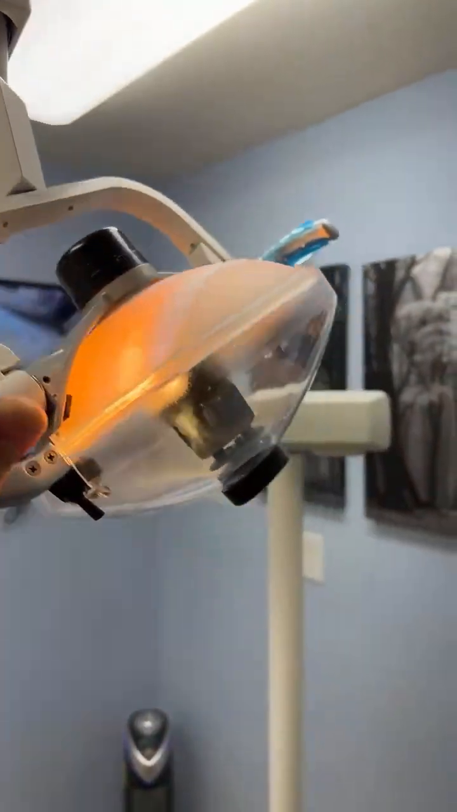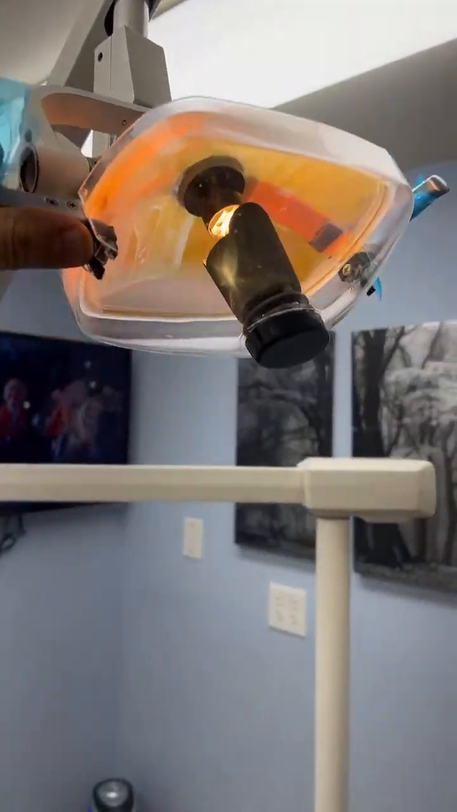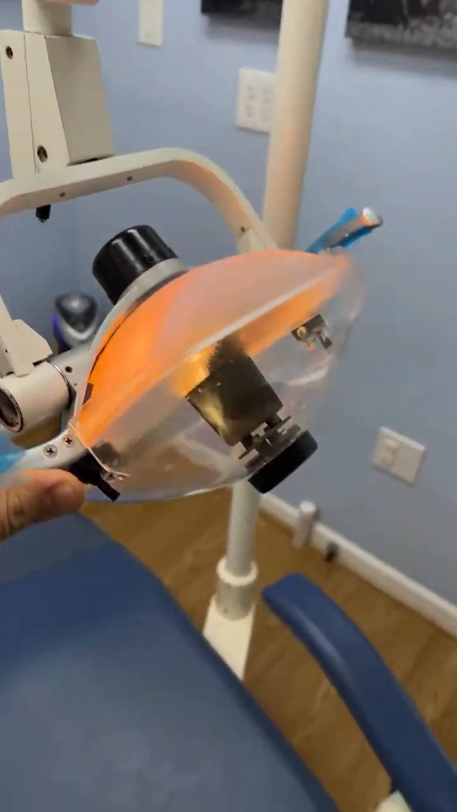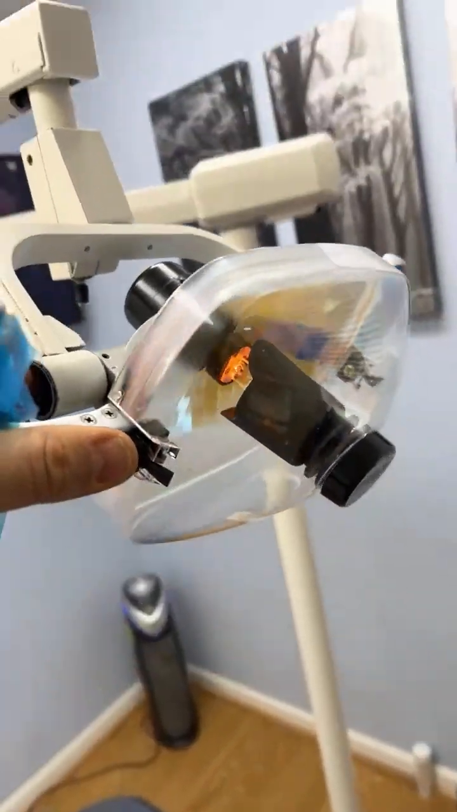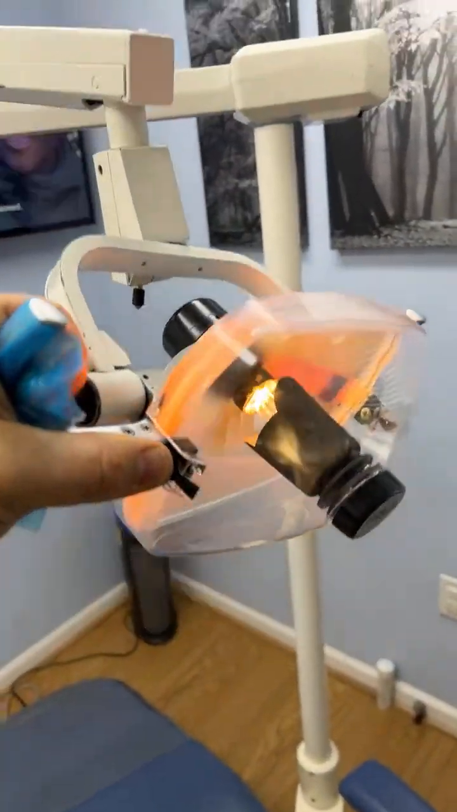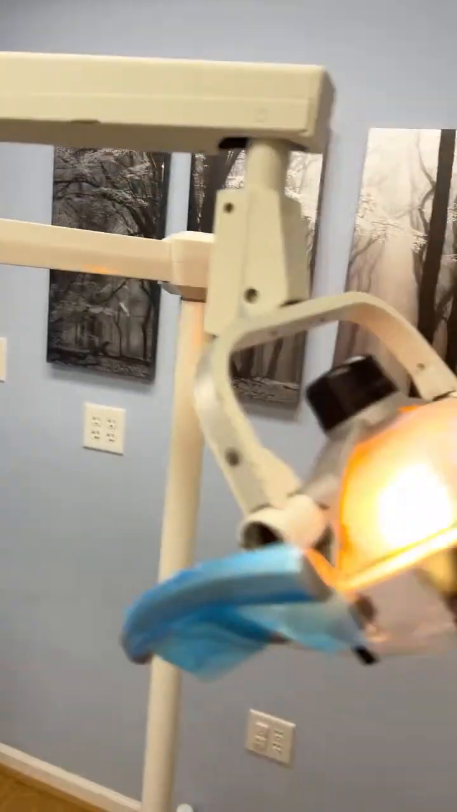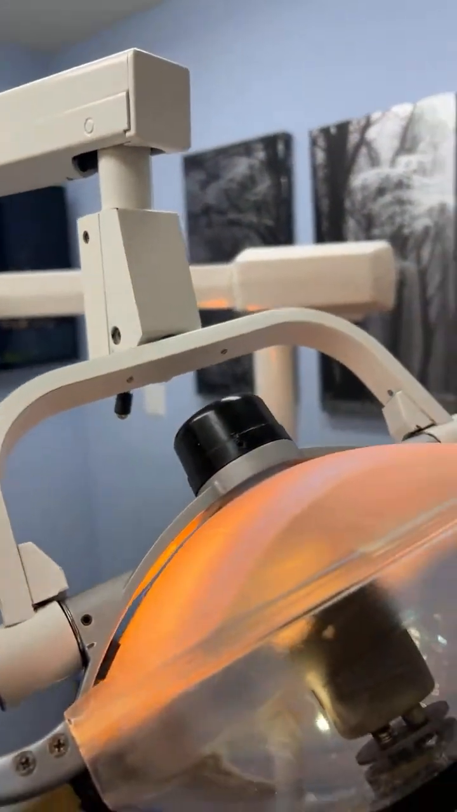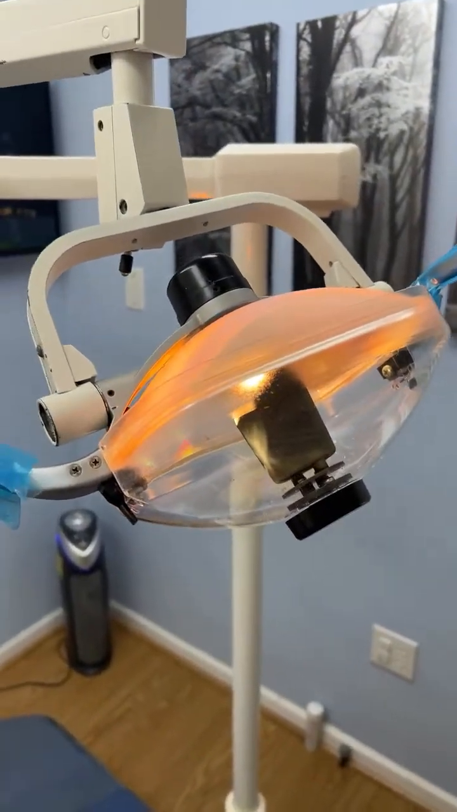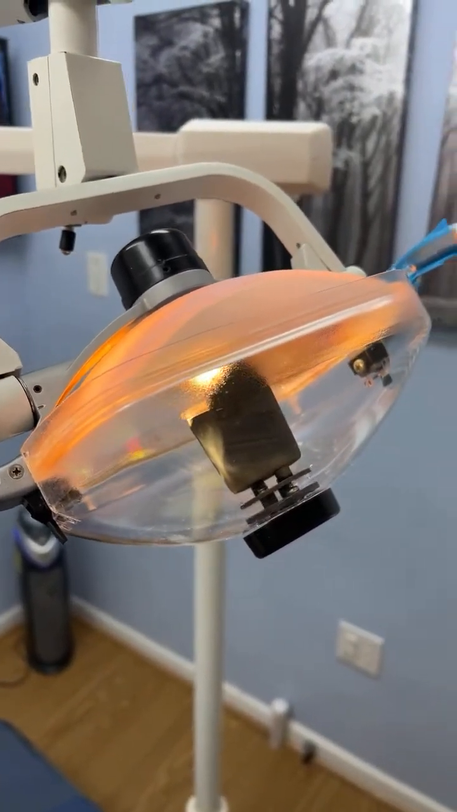But what's going on is this light, when the customer moves it around, basically the light will turn on and off based on the position of the light. So no matter where it moves, it's kind of just turning on and off where we move it. Now, when we're trying to troubleshoot lights, we want to make sure that if we can isolate the pivot, we can get a better idea where the break in the wire's at, because this definitely looks like a broken wire issue.